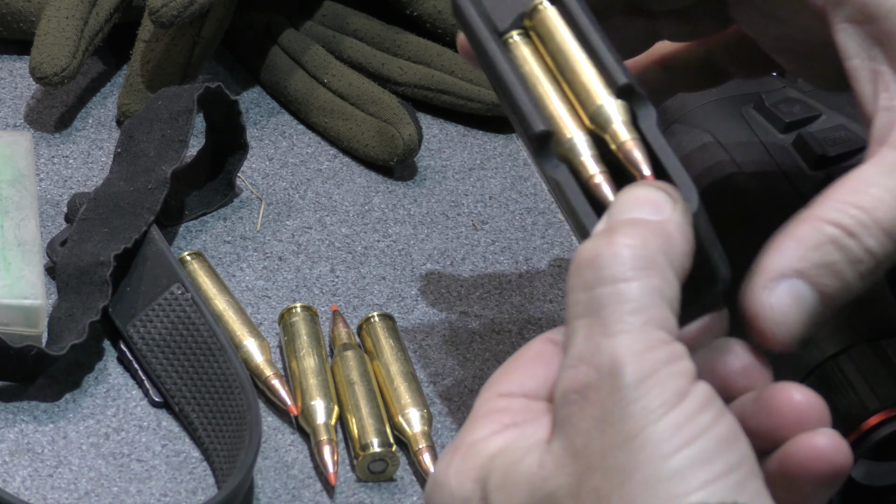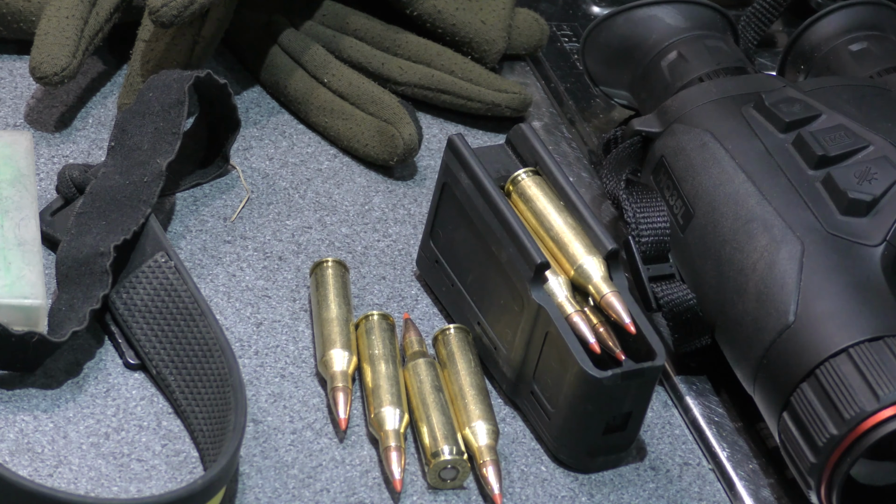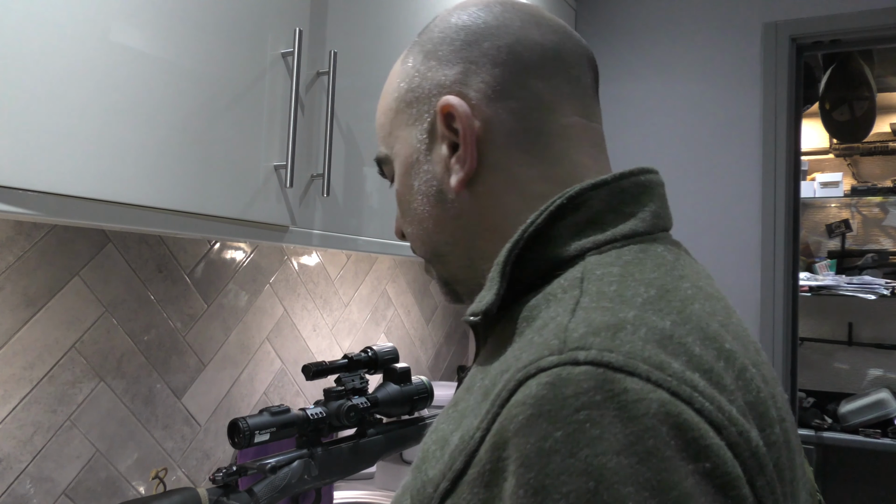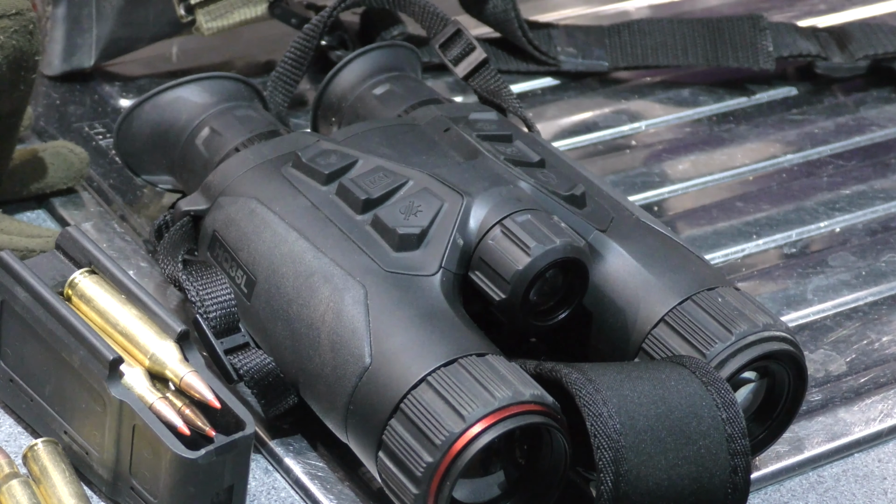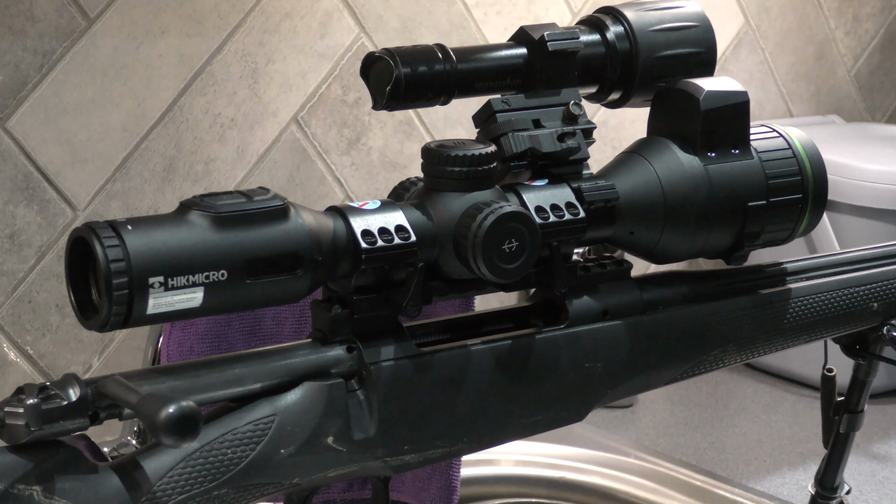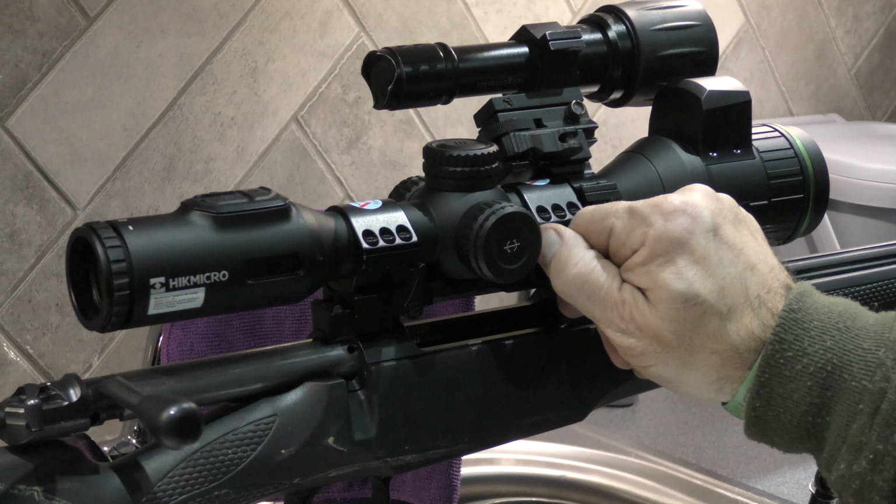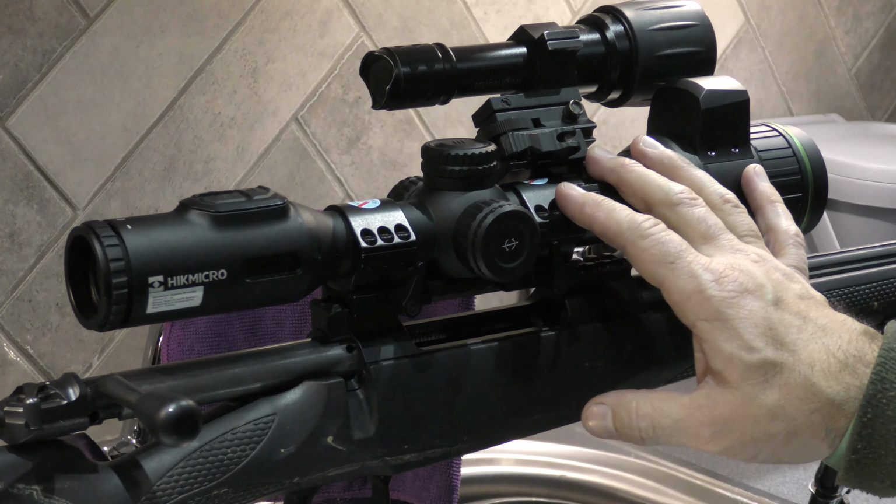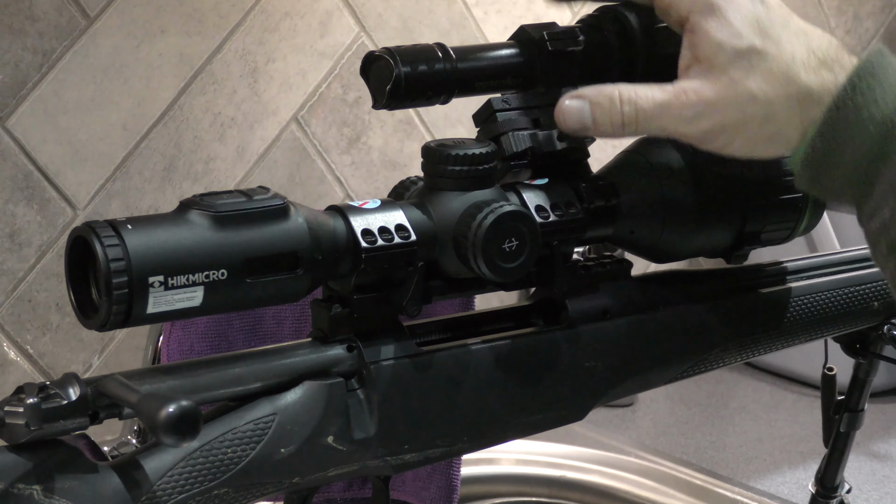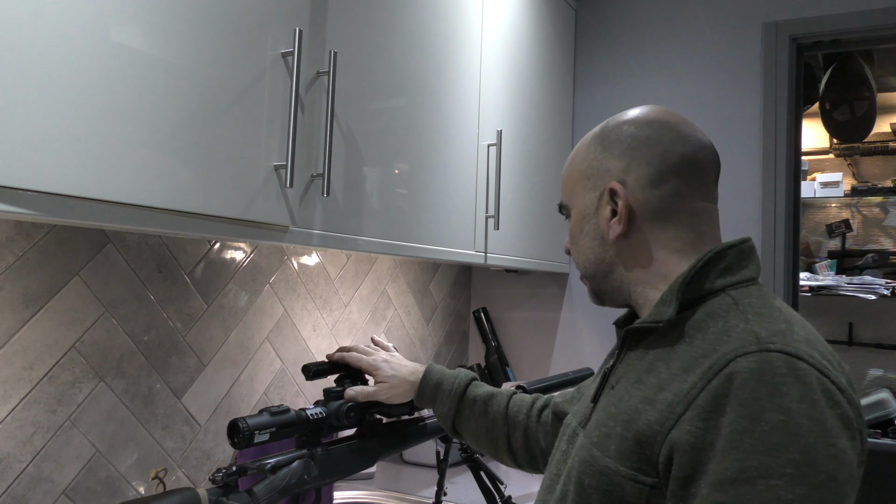Load of ammunition, so I've got a magazine loaded up there, another 4 rounds there, so it's the equivalent of 2 magazines' worth. Got the HikMicro Habrok there for spotting, and then going over to the rifle, obviously Mauser M12 there, Sportsmatch mounts on it, and the HikMicro Alpex, and we've got a Lightforce IR on there this evening, so I normally use either the Lightforce or the PBIR.